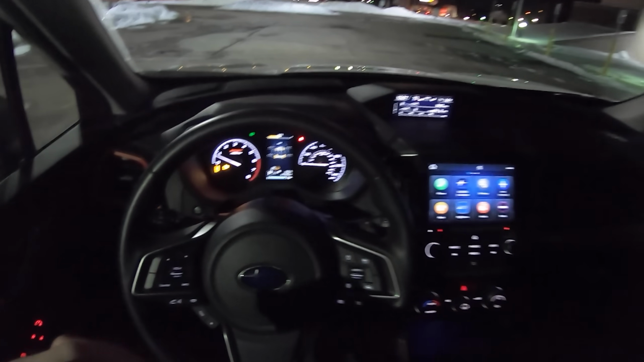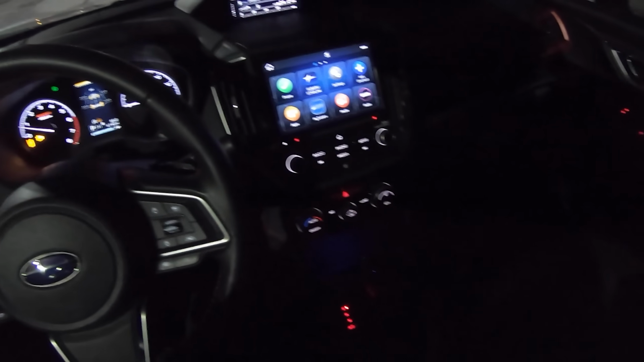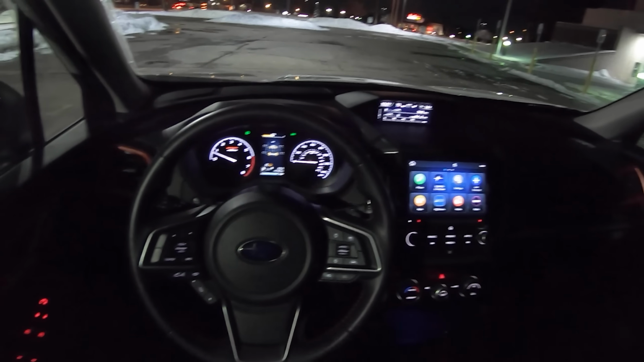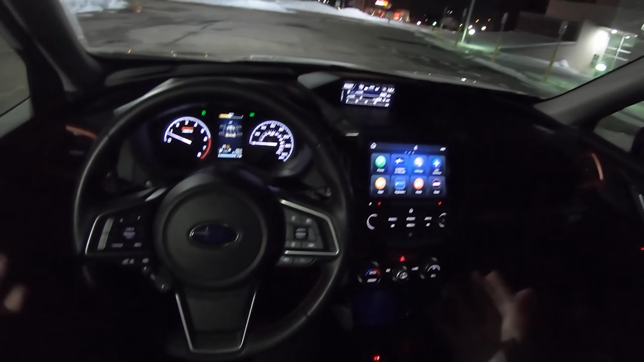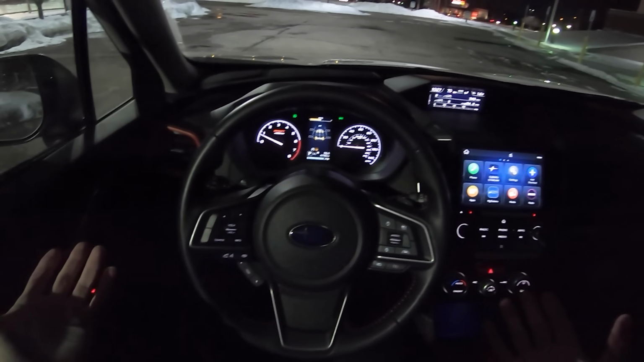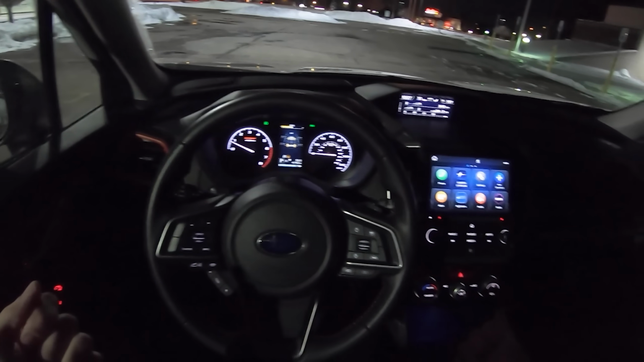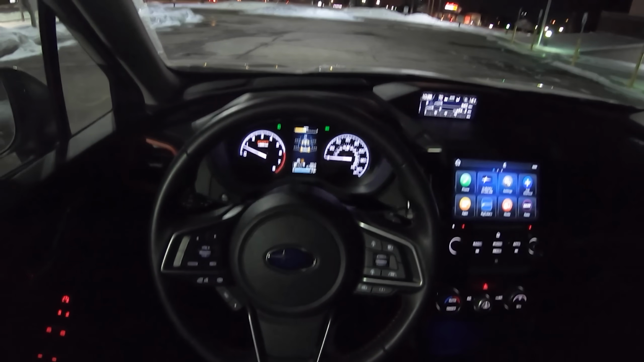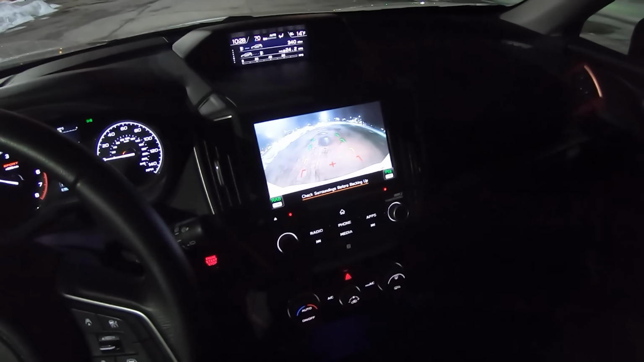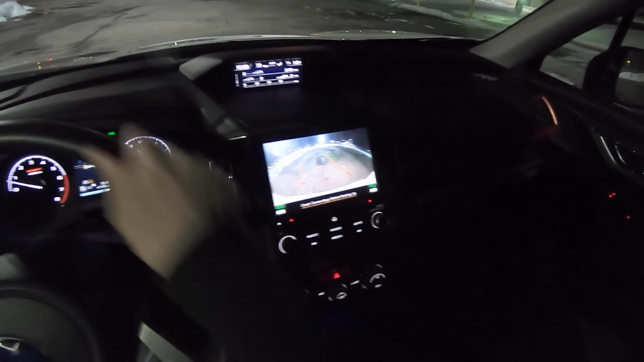So before we get going, let me just set some expectations on this. This is the Forester Sport, but it's not necessarily a sporty drive. This is a comfortable daily driver, comfortable cruiser. You've got some off-road clearance, but that doesn't necessarily mean it's very off-road capable. I have seen some people hooning these cars, but really, it's not what it's built for. This isn't a lifted STI. So let's get into it.